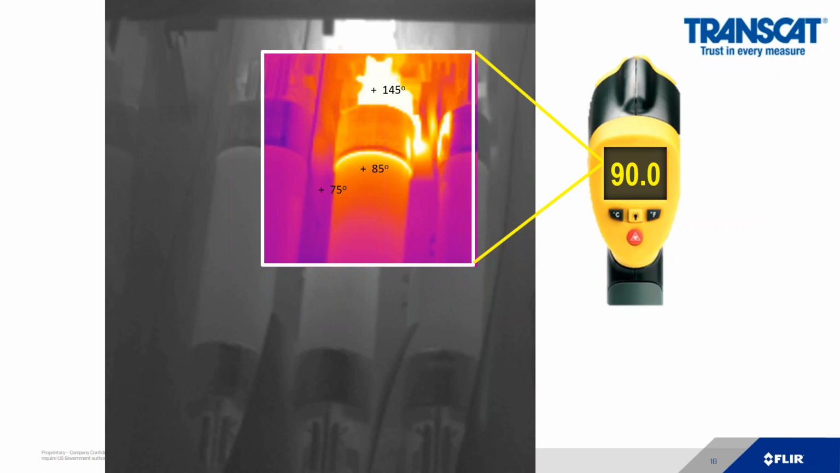So if you look at a lot of your circuit breakers and your fuses, if you're 4 feet away and you have a 12-to-1 spot size ratio, your diameter of measurement is 4 inches. If you go back further to 5 feet, it's 5 inches. Now look at the sample area that you're trying to measure. It's much smaller than that.